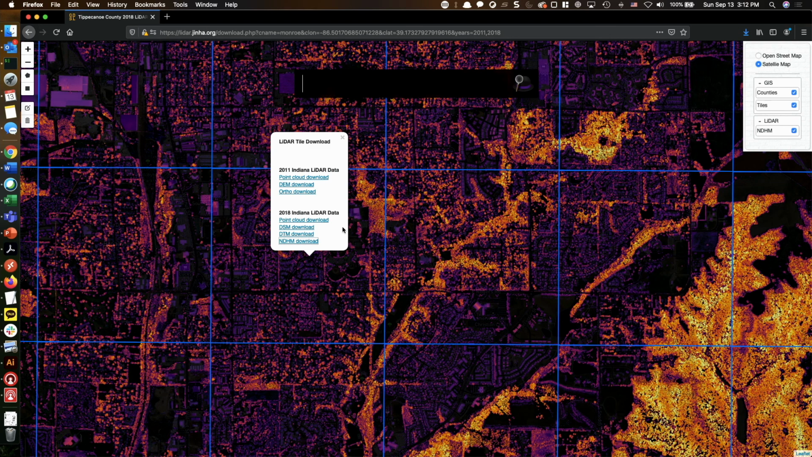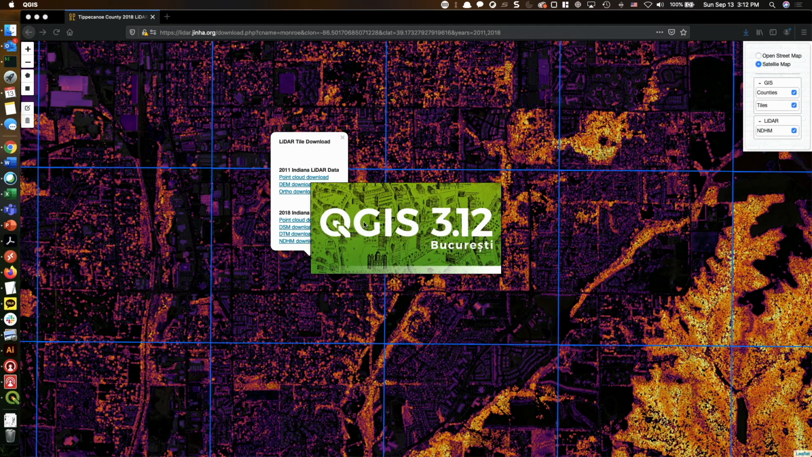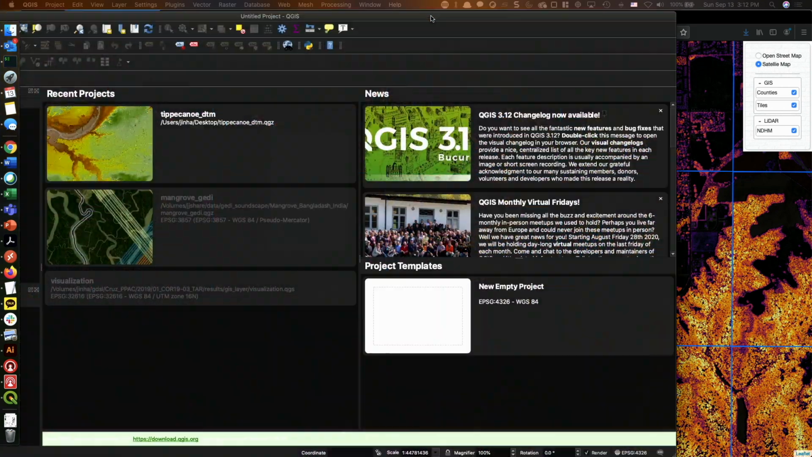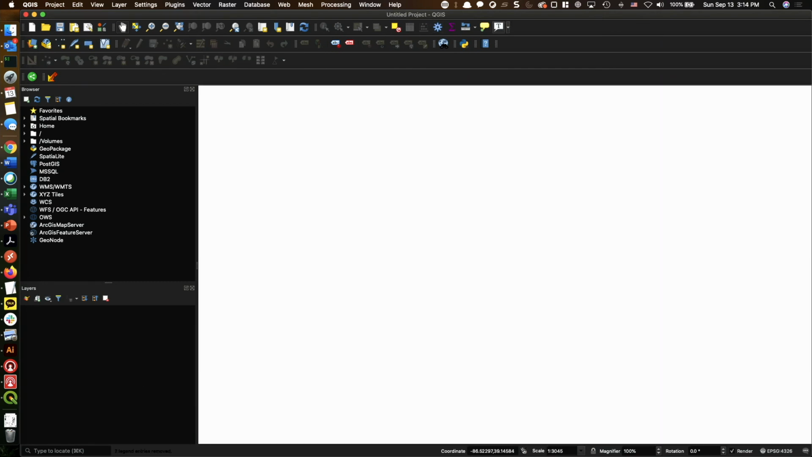Then what you can do is open up any GIS software. For example, I'm using Quantum GIS in this demonstration right now. So let me open up Quantum GIS, and I'm going to move this window. Okay, so let's visualize the data products that we just downloaded. Let me show an example of the digital surface model that we just downloaded.